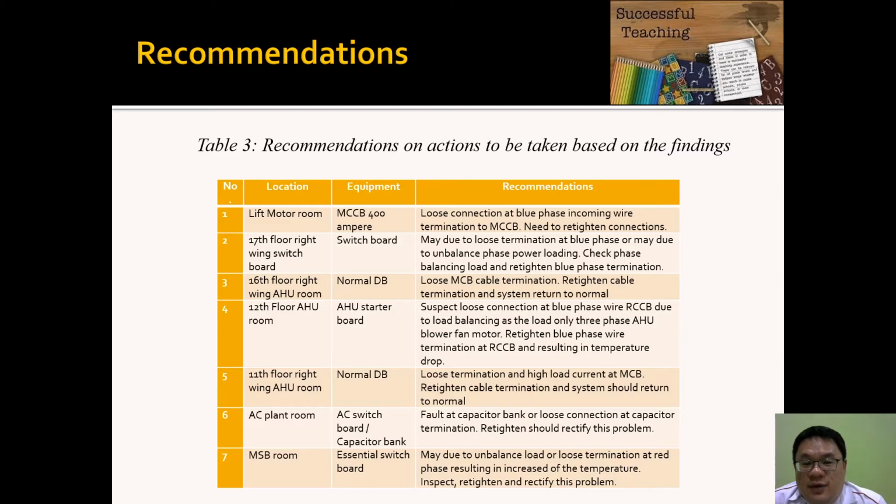Okay, for this photo room, the action needed is to tighten the loose connection at the blue phase and the MCCB. The second one, you need to tighten the loose connection at the blue phase also, and also, due to unbalanced power loading, you need to do load balancing. Okay, the third point, the loose MCB termination, you need to retighten the cable so the system can return to normal.